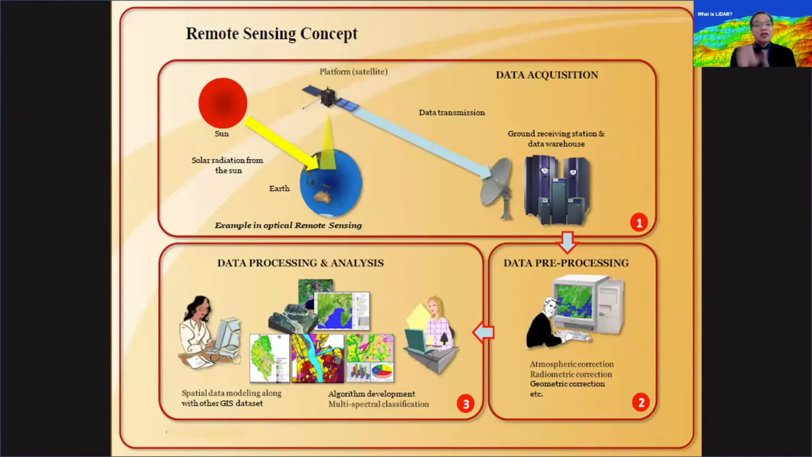We have data acquisition, which is a huge part of the remote sensing system. We have the EMR source, which is the sun, in a passive remote sensing setup, or an active remote sensing setup where the source of the electromagnetic radiation is the platform itself.